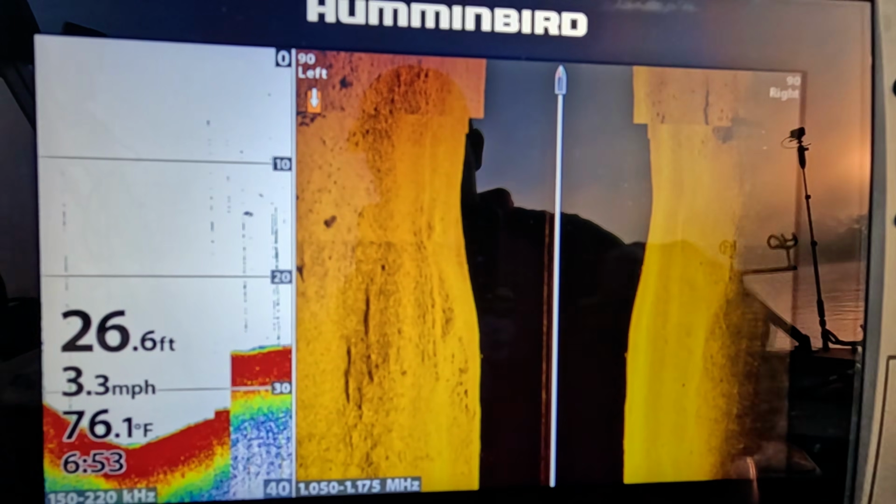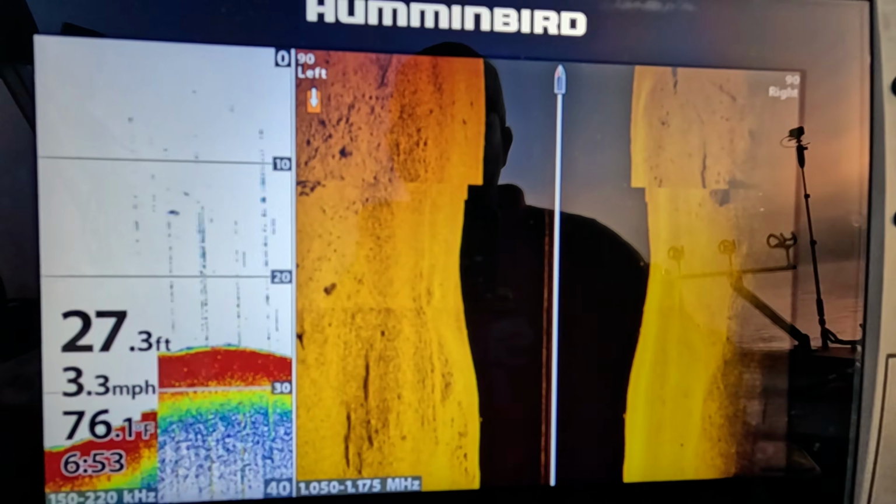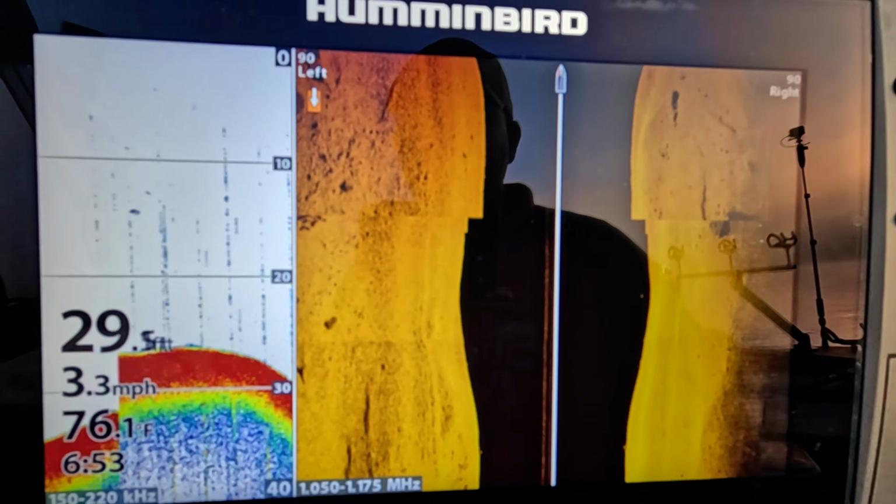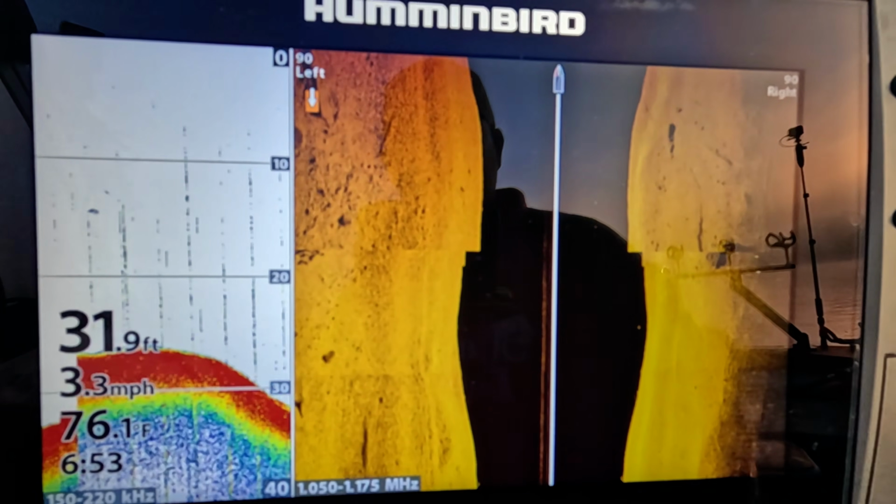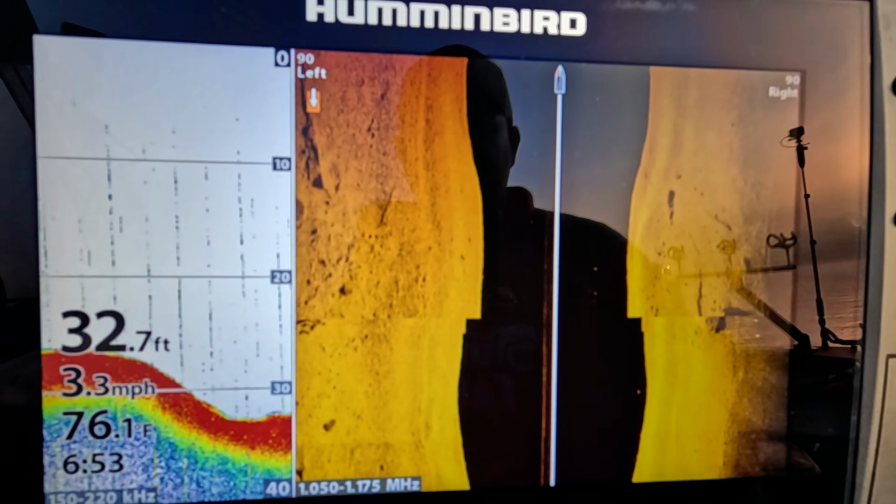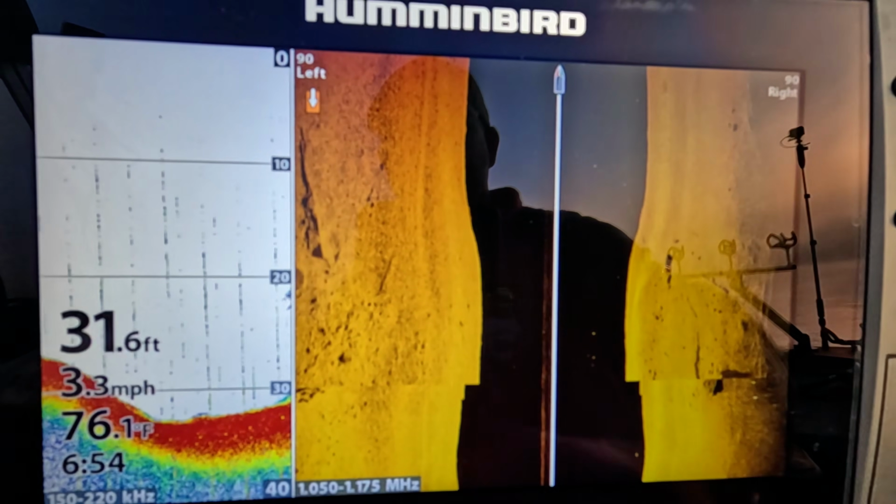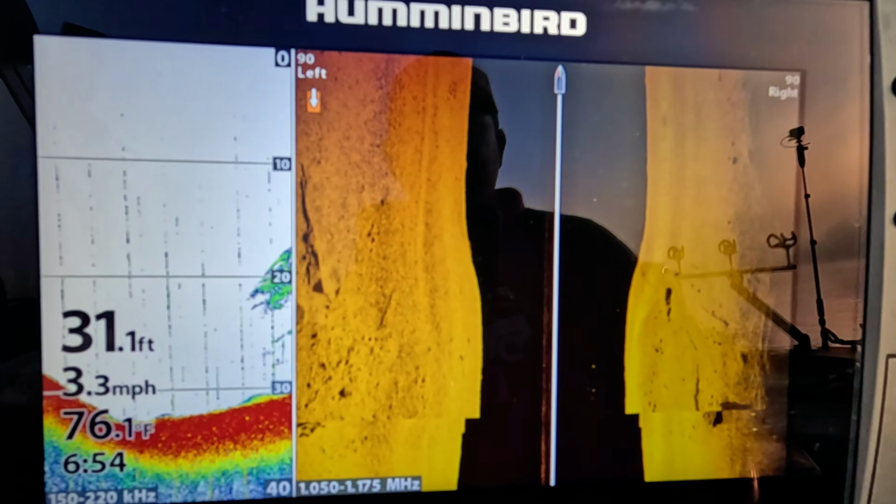Now this is a Humminbird Helix Gen 3 model. It's an older version, but it works very, very well. I will be doing some videos on the Lowrance as well, but today is just the Humminbird Helix. This is a 9-inch, got the side imaging and the 2D.